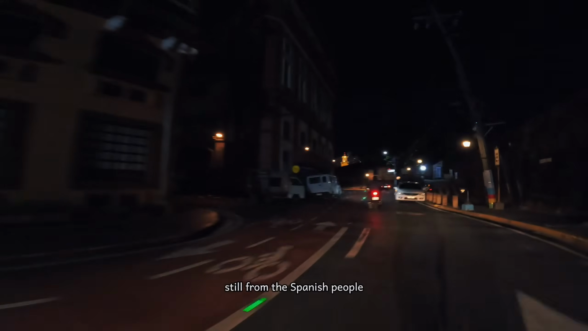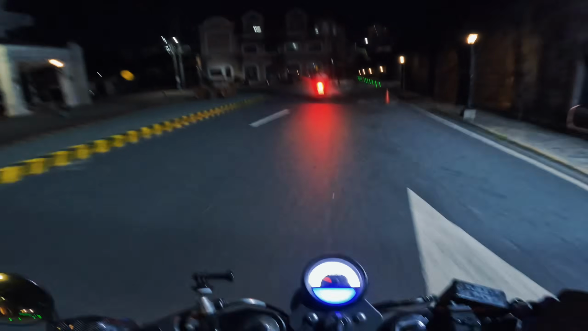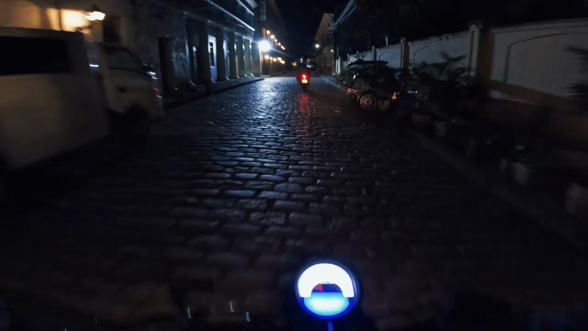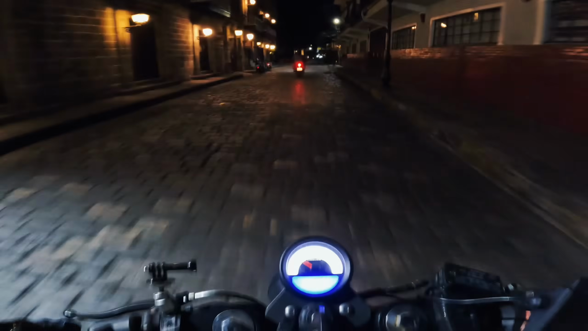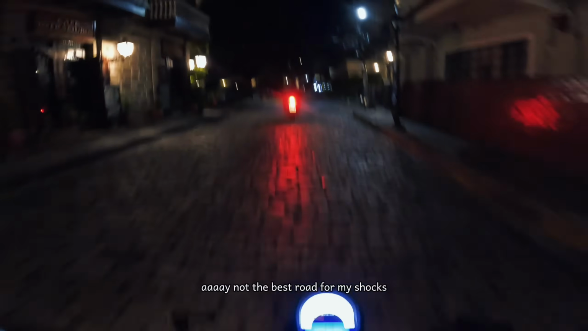Still from the Spanish people here. Impressive, huh? Not the best road for my trucks.